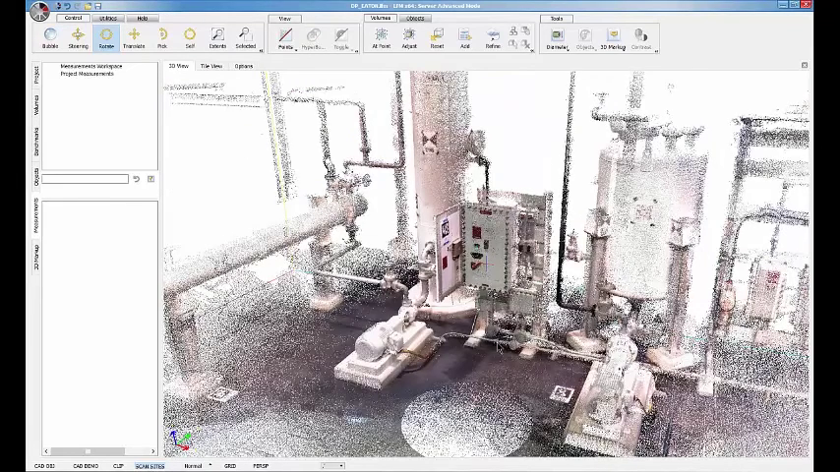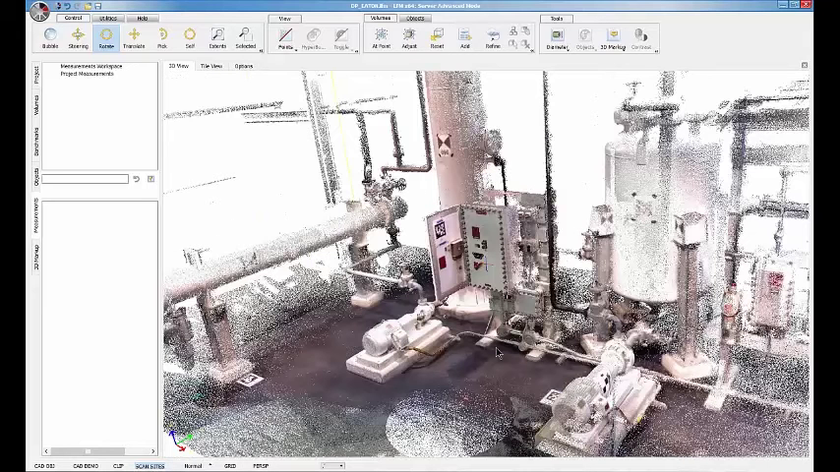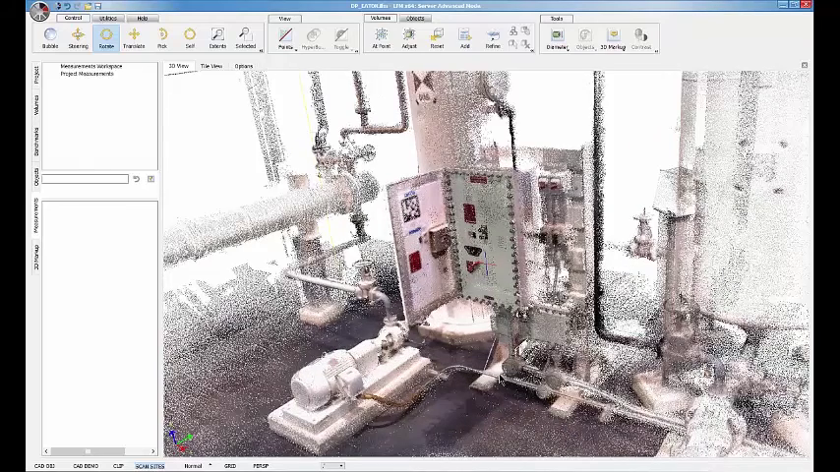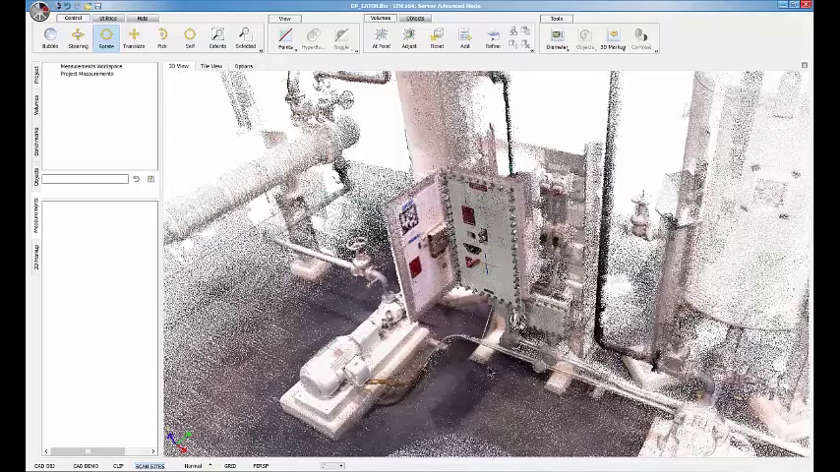And so we're looking at both Z+F and DotProduct data imported into LFM. This was data captured with a Z+F 5010C, and we're also looking at the same area captured with the DotProduct. I point out this feature here as a good point to show accuracy, alignment, and how well registration worked. In this case, the data sets were aligned using survey control.